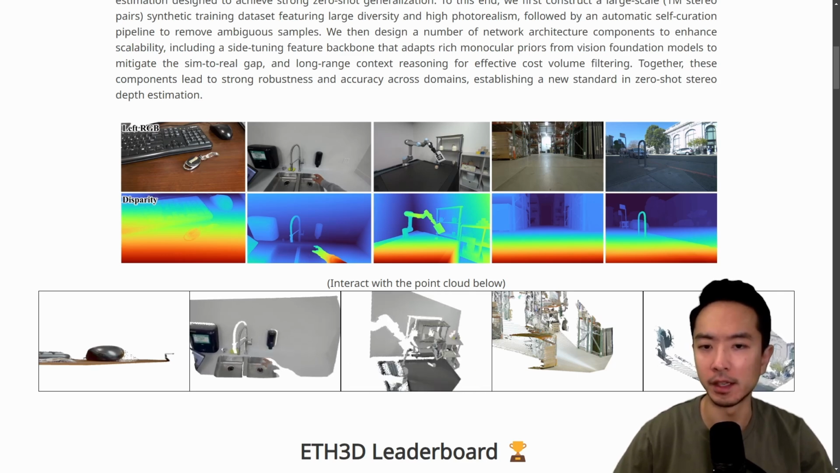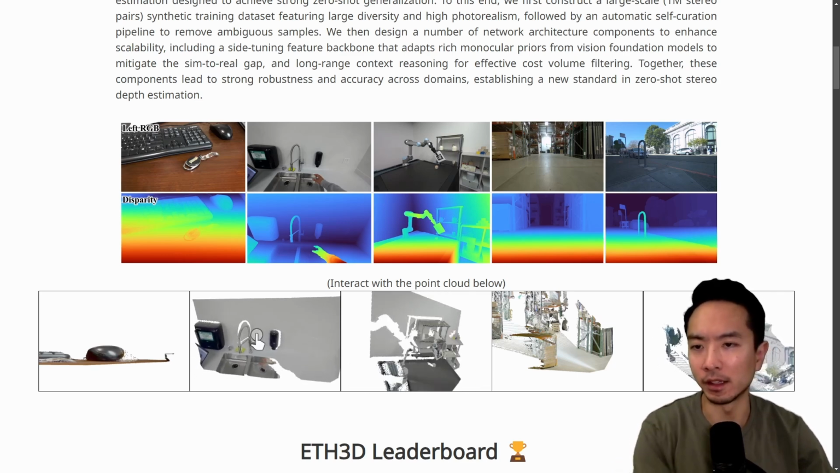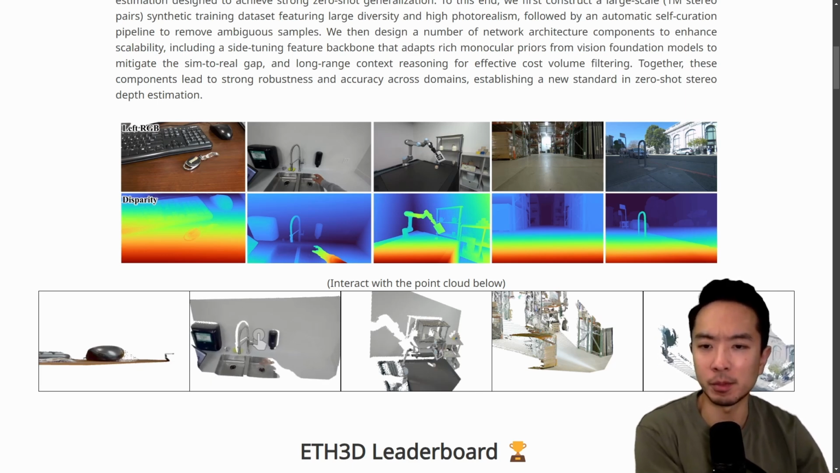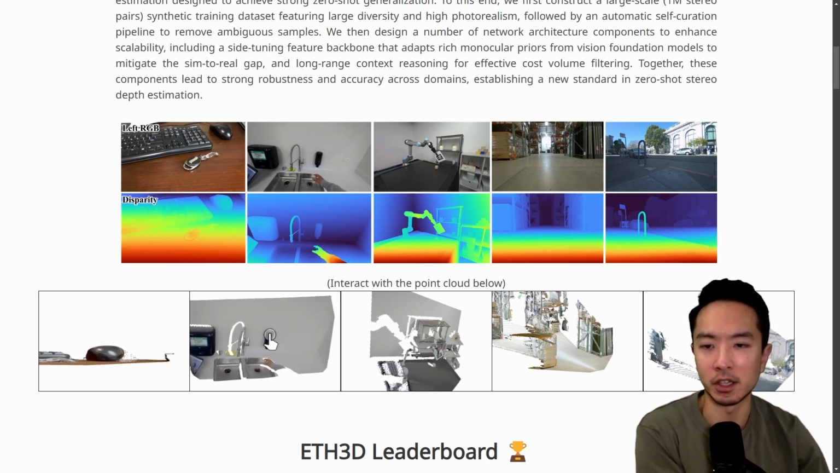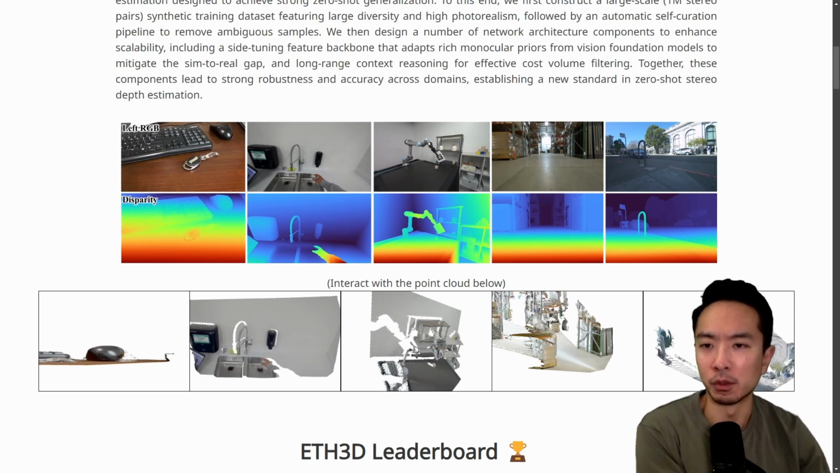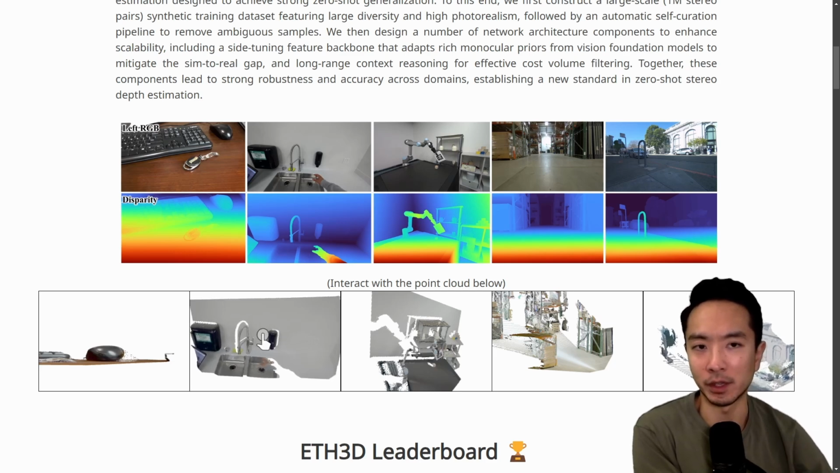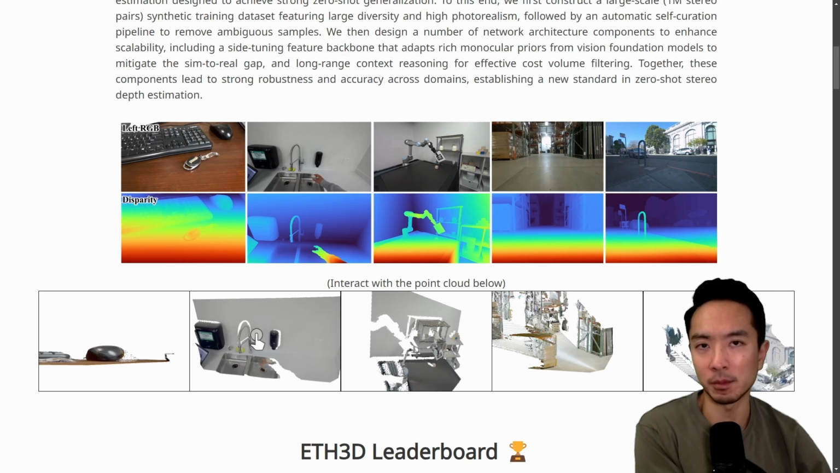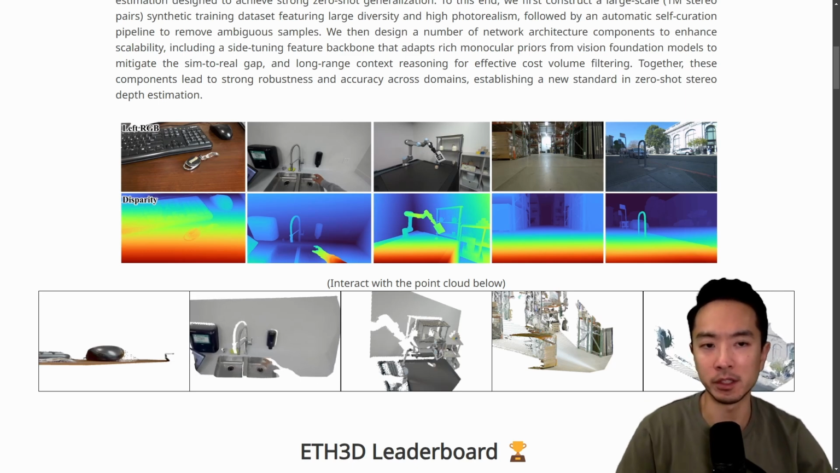So here you can see that we have the left RGB image, red, green, blue image. And this bottom row is the disparity, which is what they call the depth map. That's the colorful pictures that you see on the second row here. One thing to note is that they only show the left image, but what they're actually doing is they have a left and right image. For monocular methods, which only use a single camera, they would only need one image, but in this model, they use two images because it's stereo.